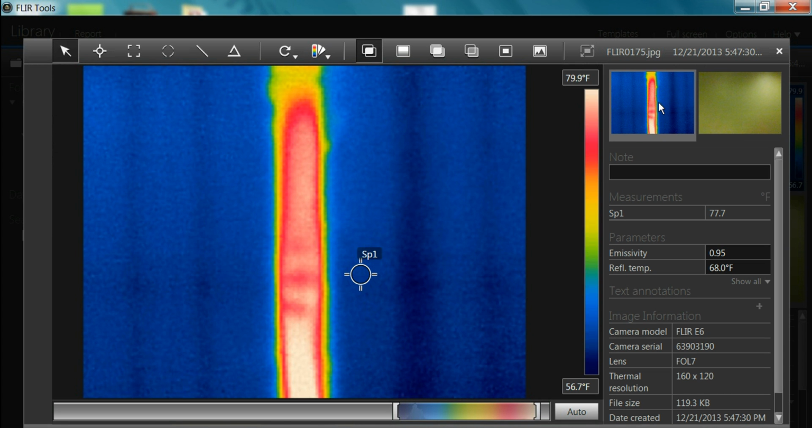Okay, this picture here, not much you can tell from this JPEG picture, but this is an interior wall of a home. Scanned it with the moisture meter. You can clearly see the vertical studs in the wall here, and then this big red thermal anomaly. This is actually a heating and cooling duct that was disconnected, and basically heating the wall itself was causing a condensation issue, and the homeowners repaired that.